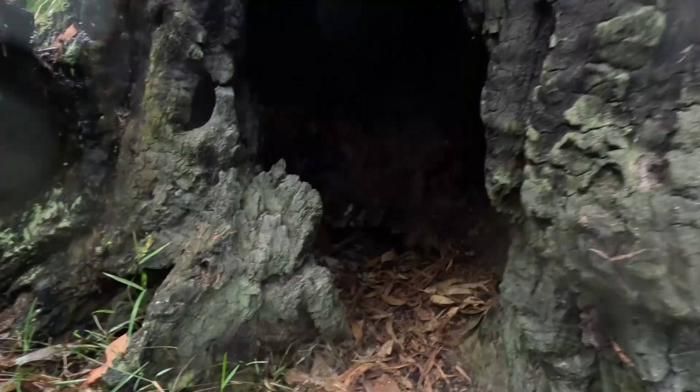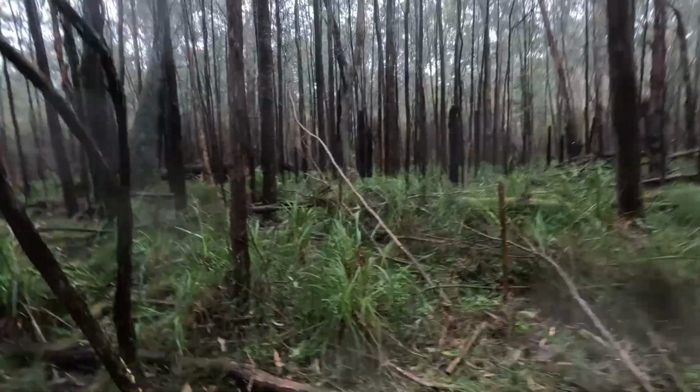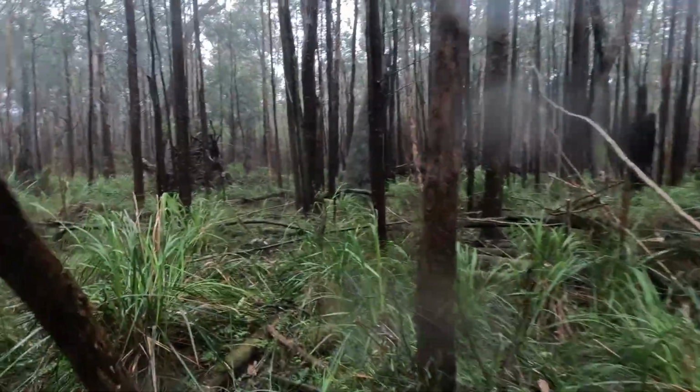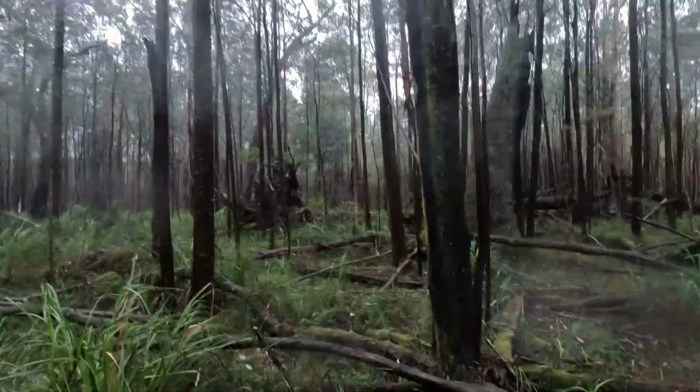Yes. It's a good little hidey spot. Baby joey's in there where you go for a hunt. Make sure they're quiet.